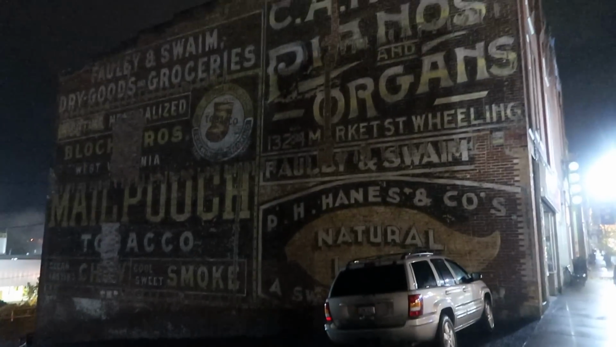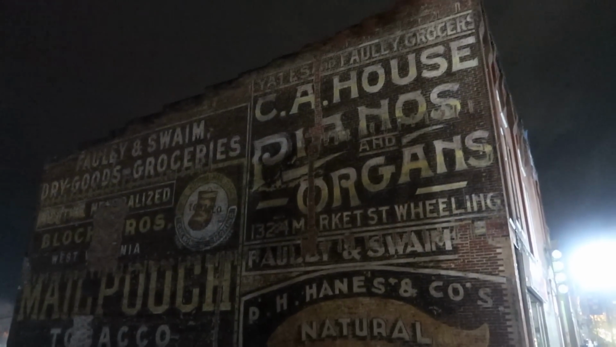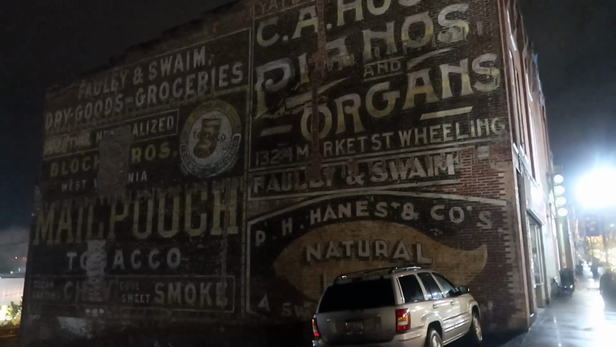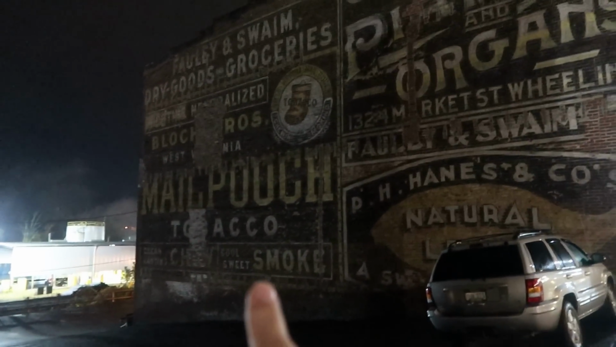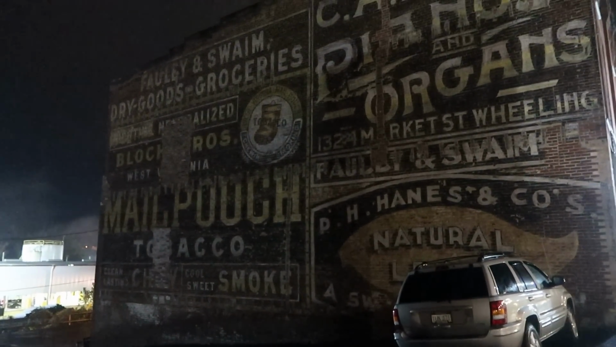So we're gonna take a little stroll along Main Street here. There is supposed to be something down the road, just a little bit. We're gonna walk over there. See this very impressive wall dog here, the entire side of the building covered in old hand-painted advertisements. See, there's an advertisement for Mail Pouch Tobacco there.